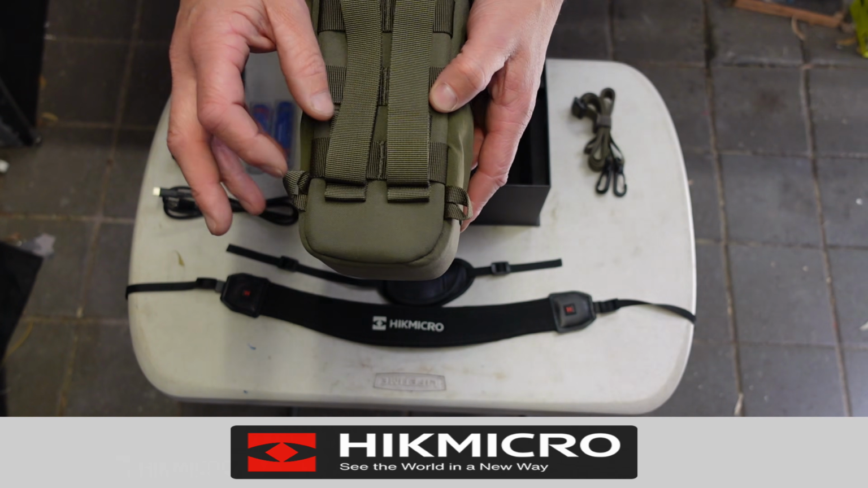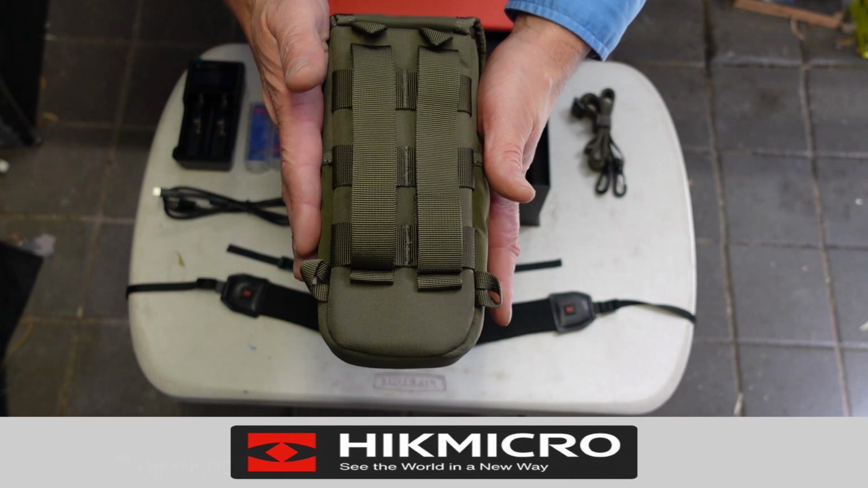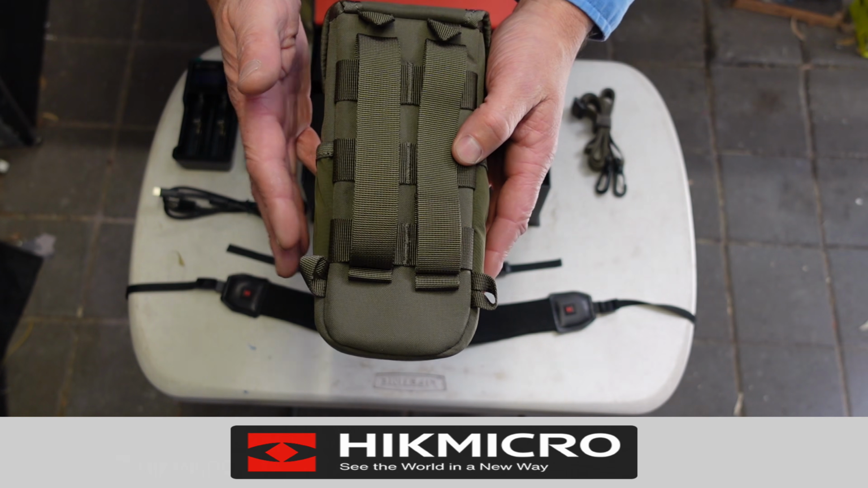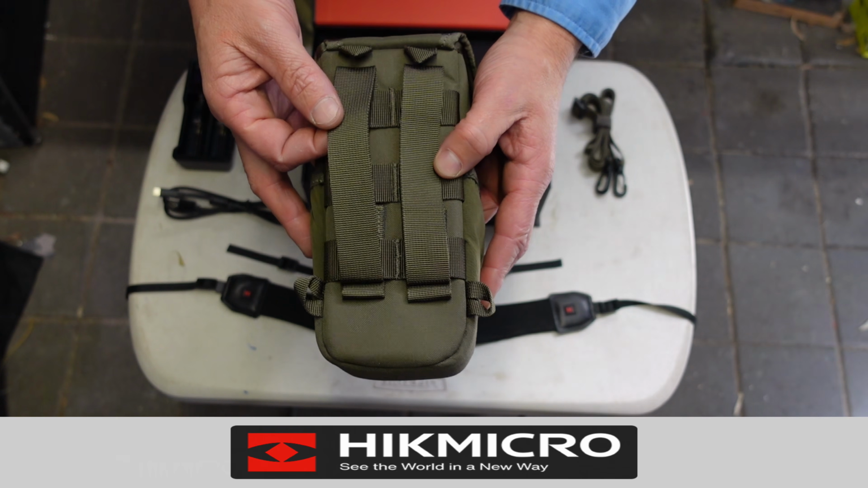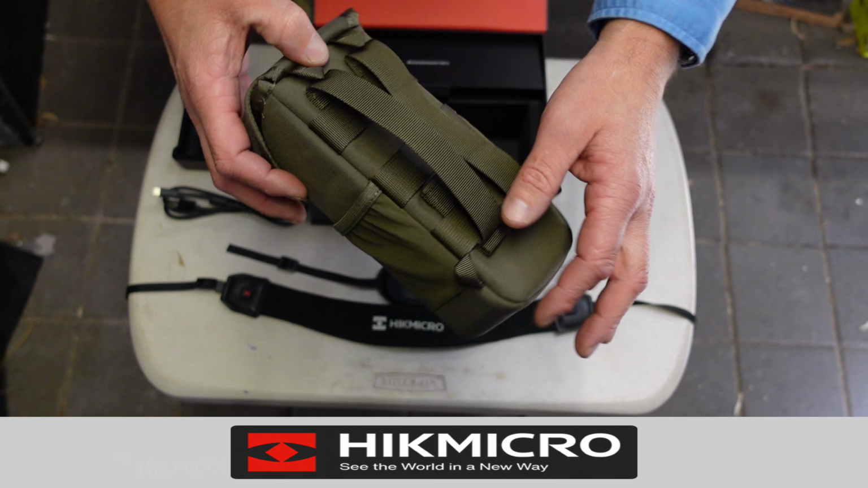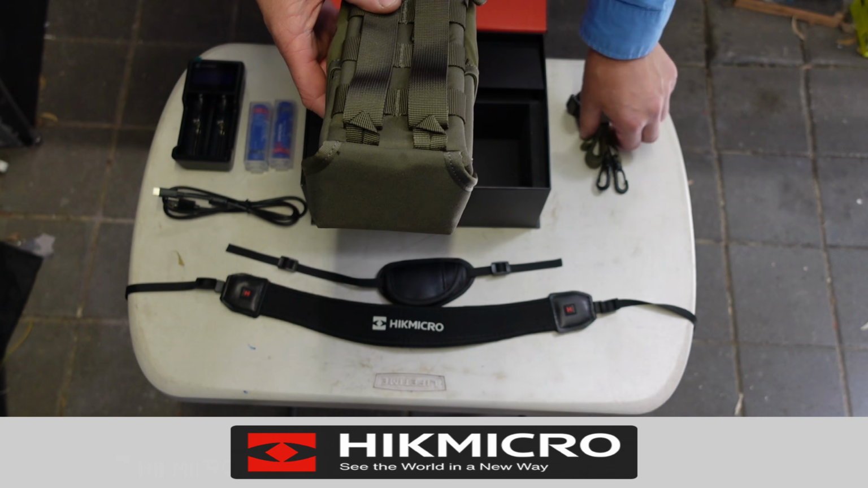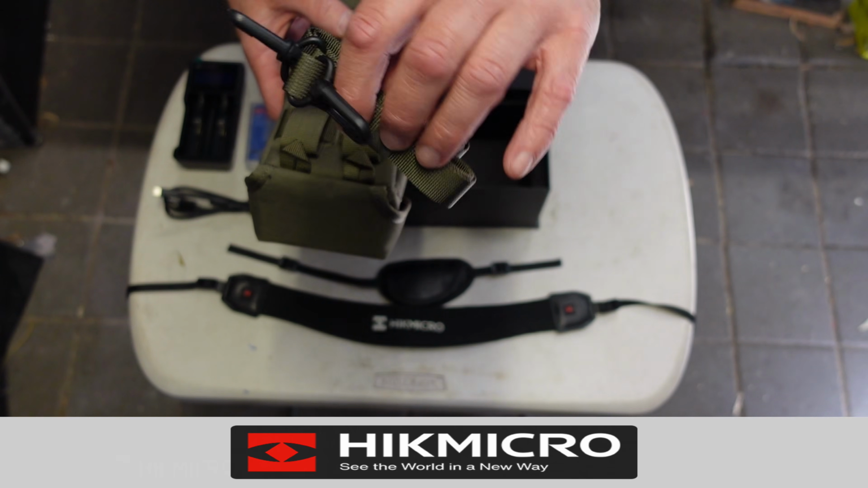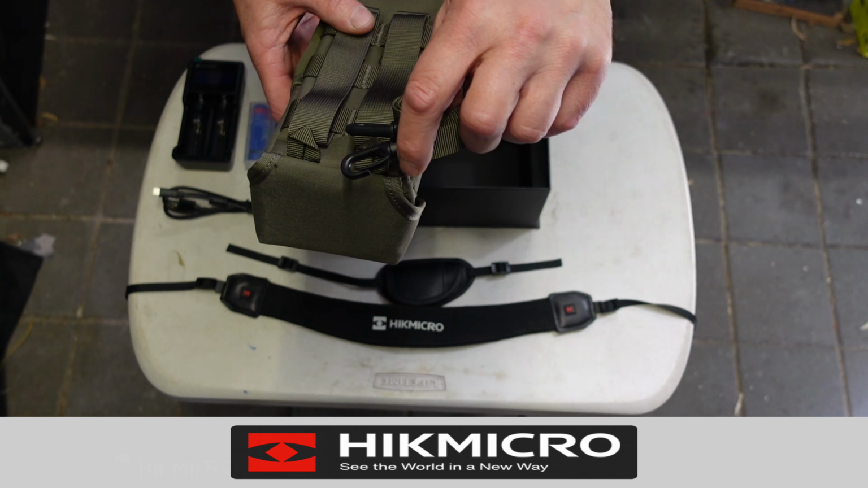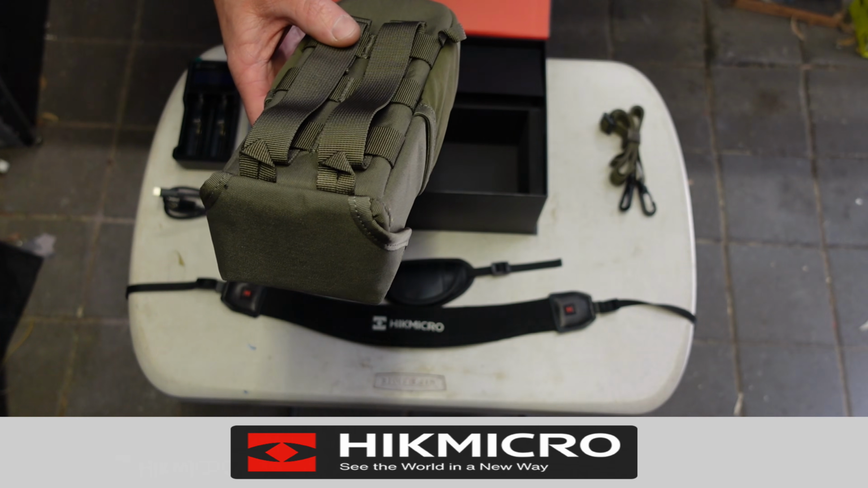On the back, you have your MOLLE webbing strap, so you can mount it to a vest, or you can just use it as a standard belt loop for wearing on your hip. It also has a couple of little points where you can attach a harness. Now, in the kit, there is a small shoulder strap that you can hook up to there and wear this over your shoulder.